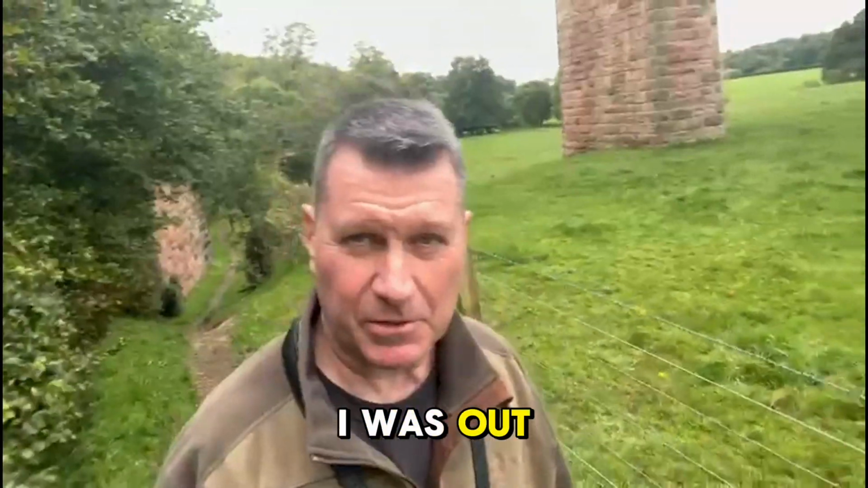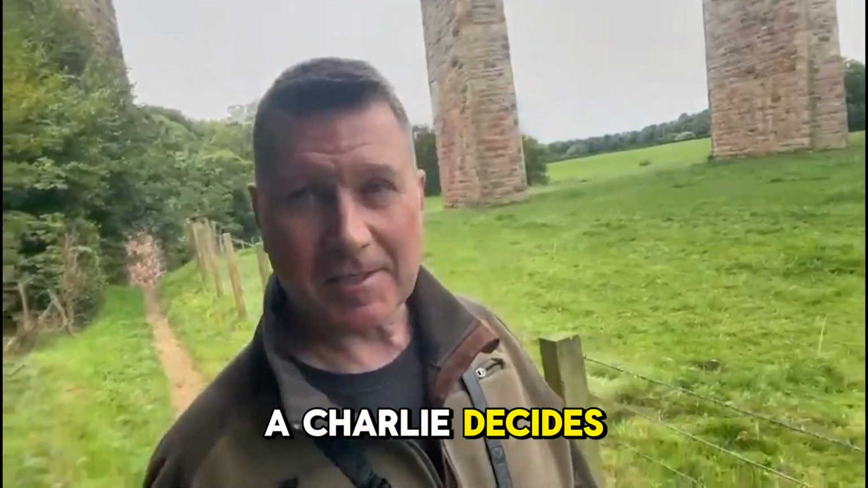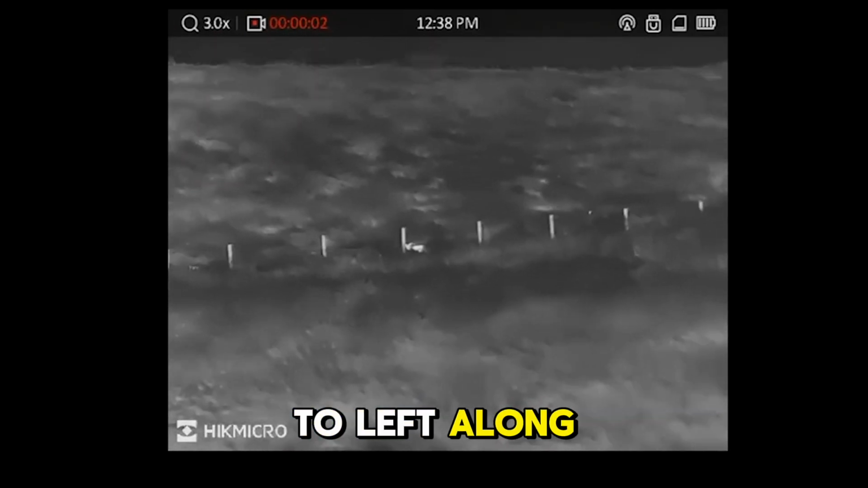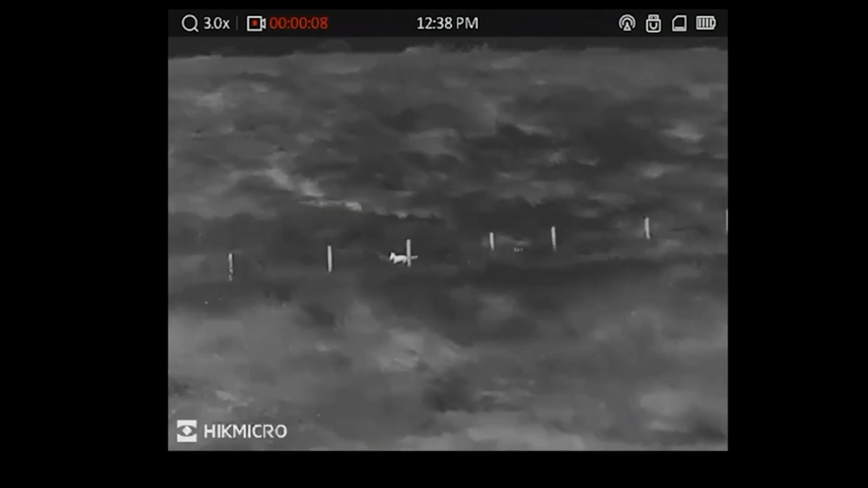This actually happened when I was out stalking roebucks, and there's a roebuck in front of me, and would you believe it, a Charlie decides to pop out and walk right to left along the fence line, and I couldn't take it because I was after the roebuck, but here's the footage anyway.